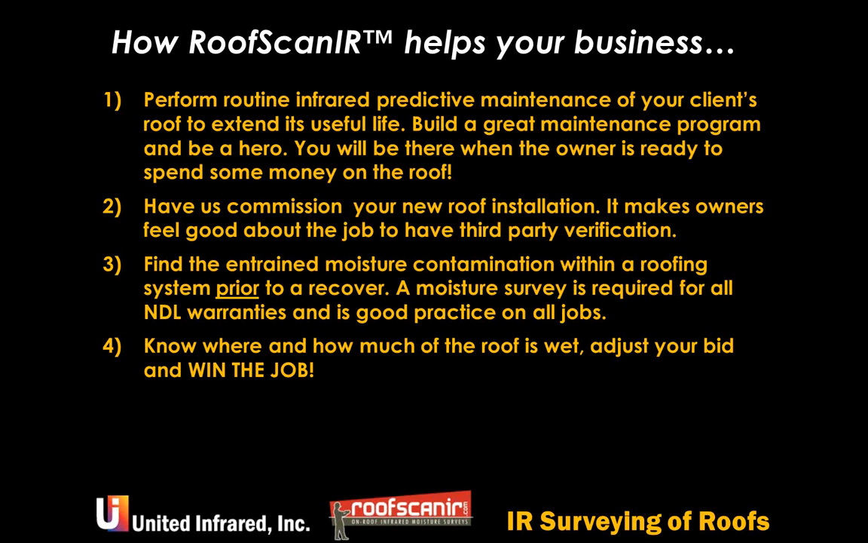Here's our price. Now, Greg, what was the national figure cited? Was it something like only 3% of the roof's areas generally had concealed moisture, and so you're throwing 97% of dry roofing assembly away? Exactly. Now, not to say that if I'm in the roofing business that I don't want to tear it all down and own that roof and put it up beautiful job in.